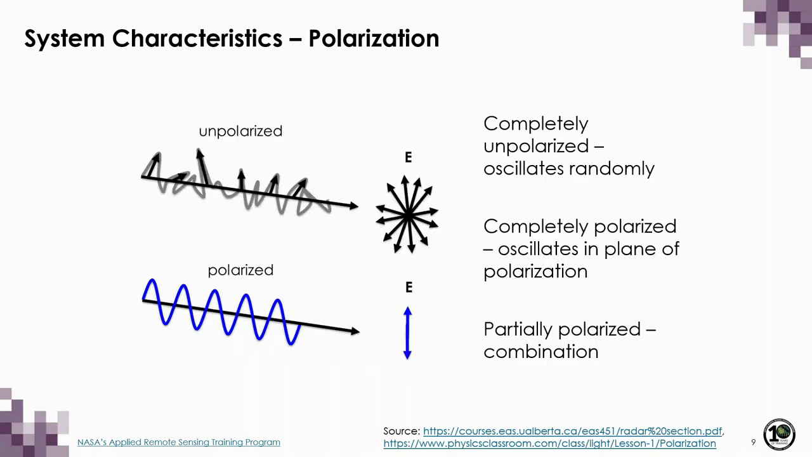So there can be varying degrees of regularity to the electric field vector waveform. When completely unpolarized, the electric field oscillates randomly. And when completely polarized, oscillation is in the plane of polarization at all times. And when there is partial polarization, there's a combination of both.